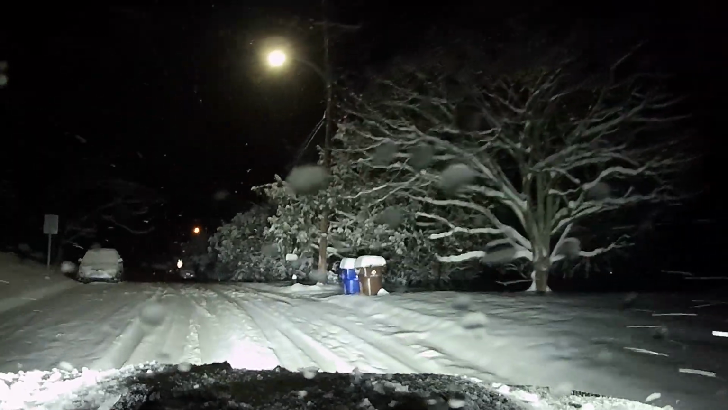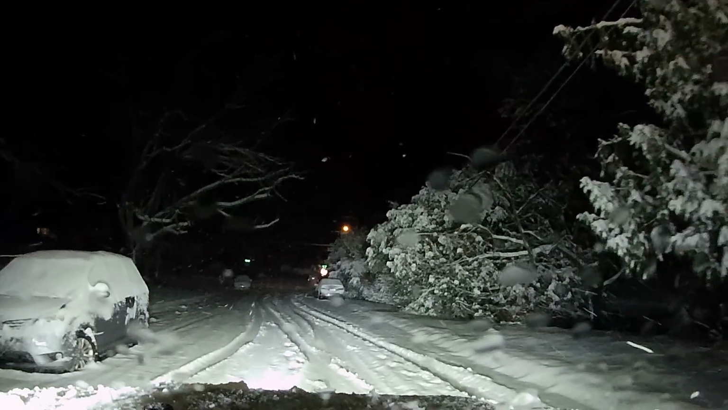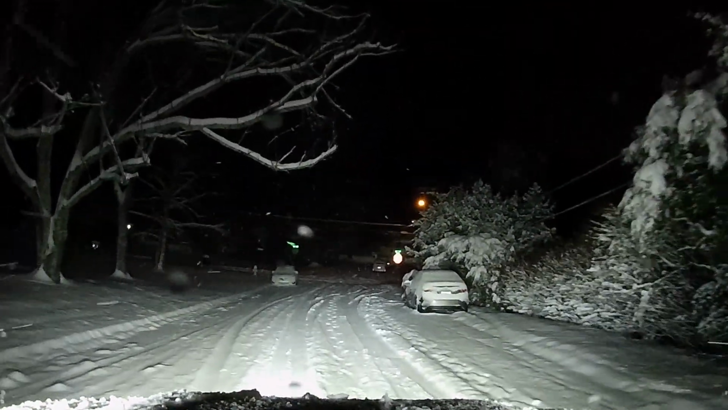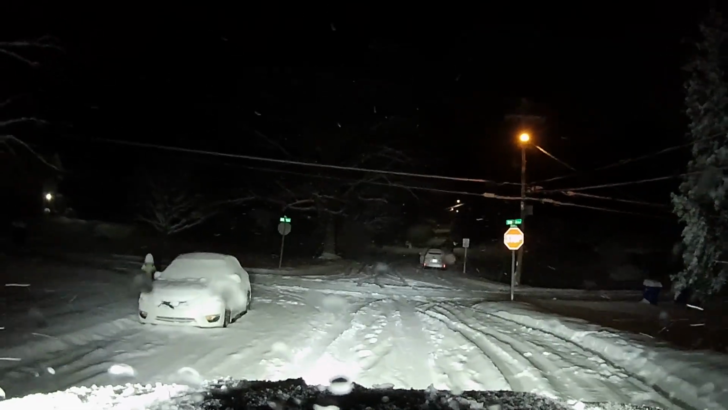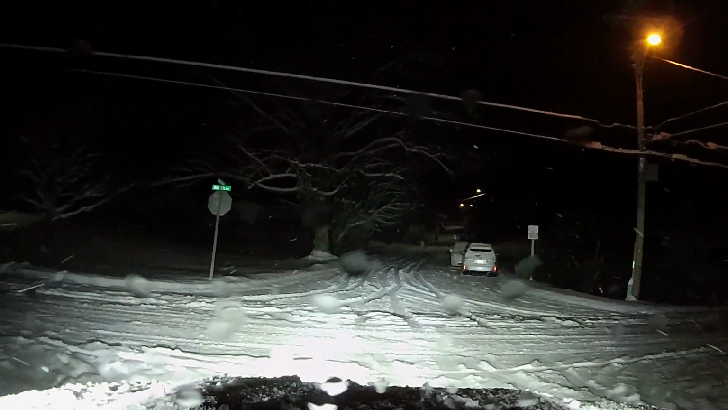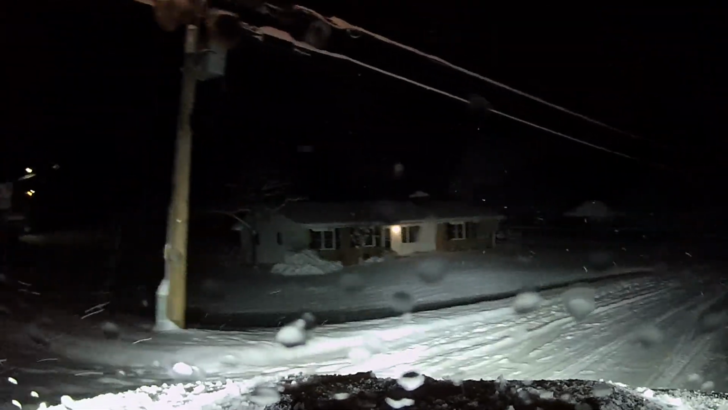Oh yeah, getting quite a few. These cars will be down here for probably 3 days until we can get some warmer weather that'll melt these things, because it's not going to happen anytime soon. Got some really cold weather coming in, so we'll go over here to the main road and we'll check it out.